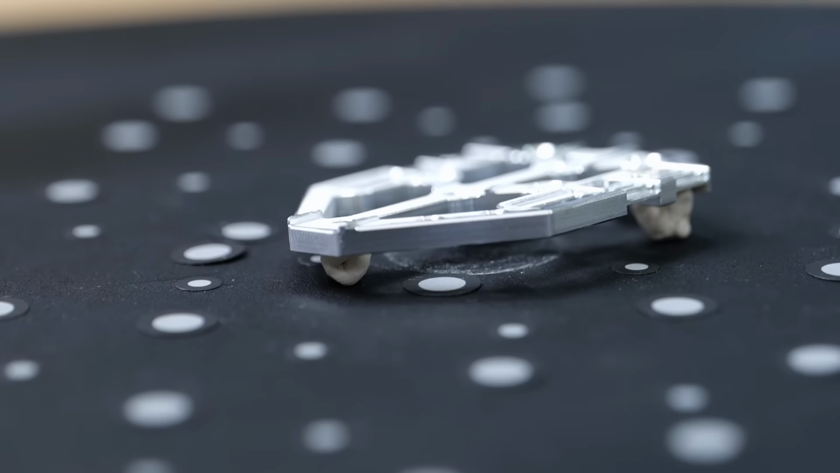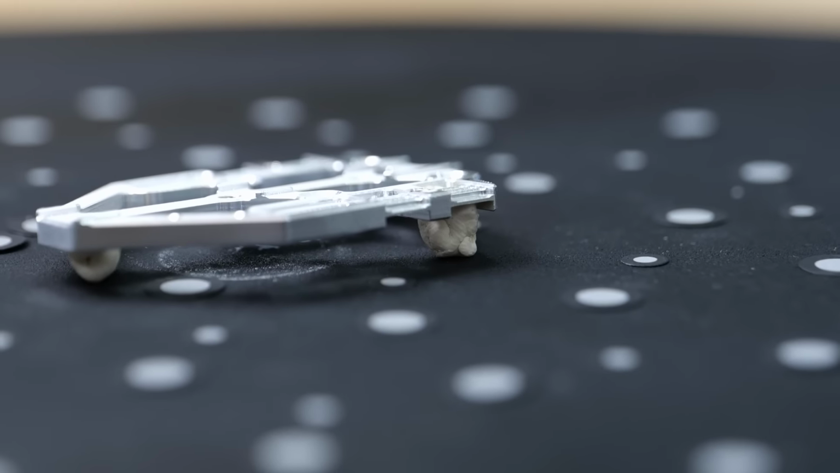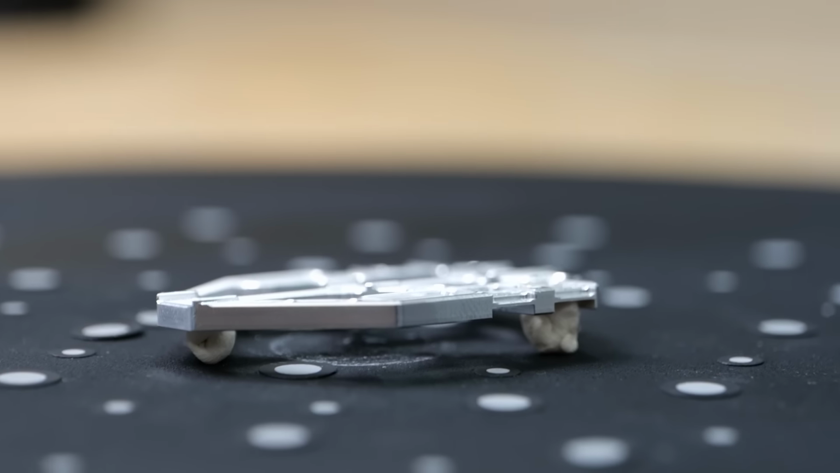If you have flat parts, I often even use the modeling clay to get a bit of distance between the part and the table, so it's easier to isolate the part during post-processing.